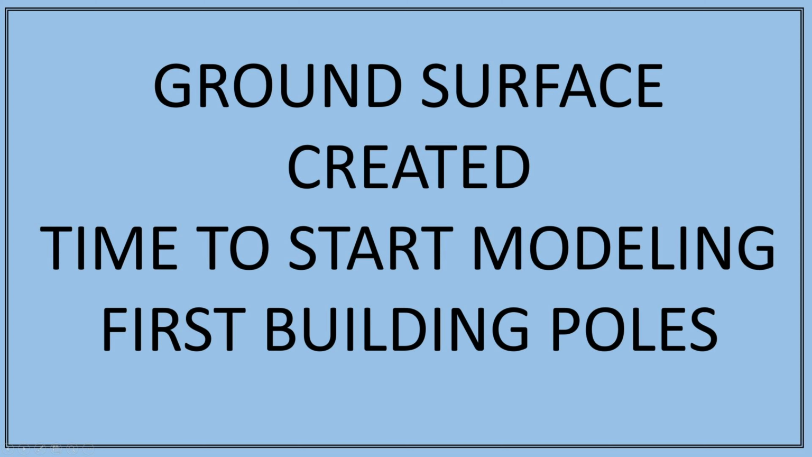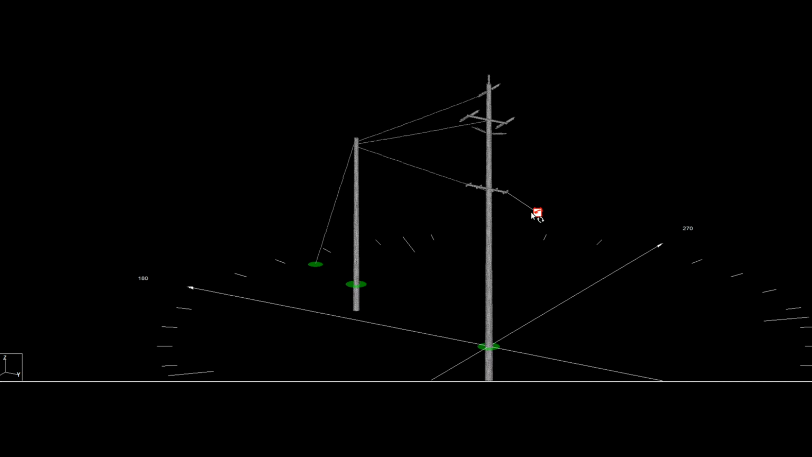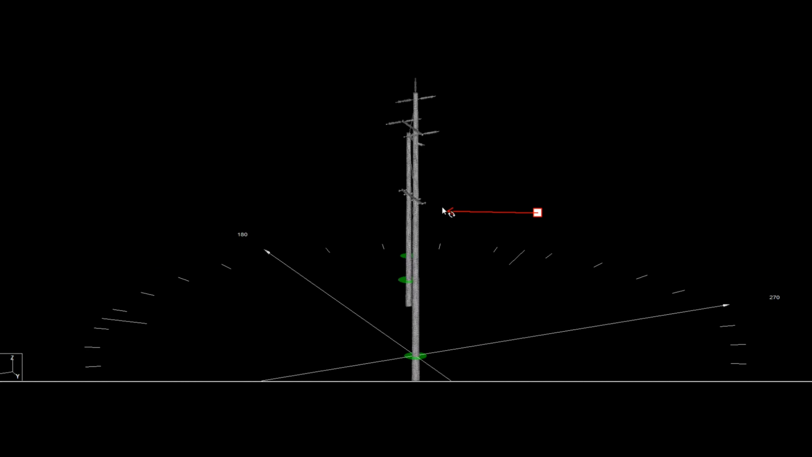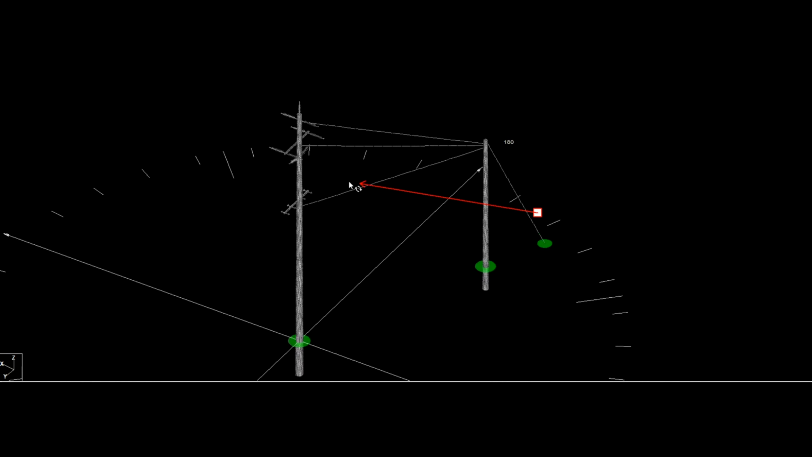Once the ground surface has been created, it is time to start modeling, first by building the poles. All of the different types of poles and structures that will be used in the design must be modeled. Here we're looking at a simple tangent transmission and distribution pole. Here we have a double dead-end transmission and distribution pole attached with a span guide to a secondary span guide pole.